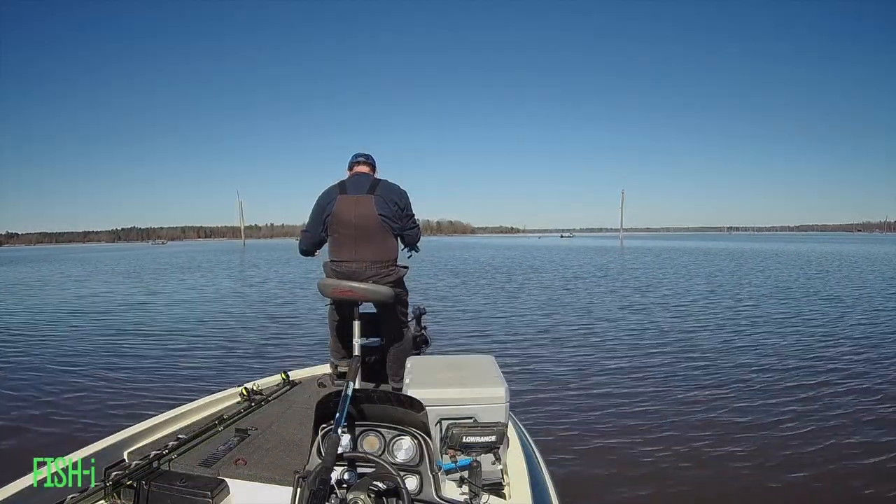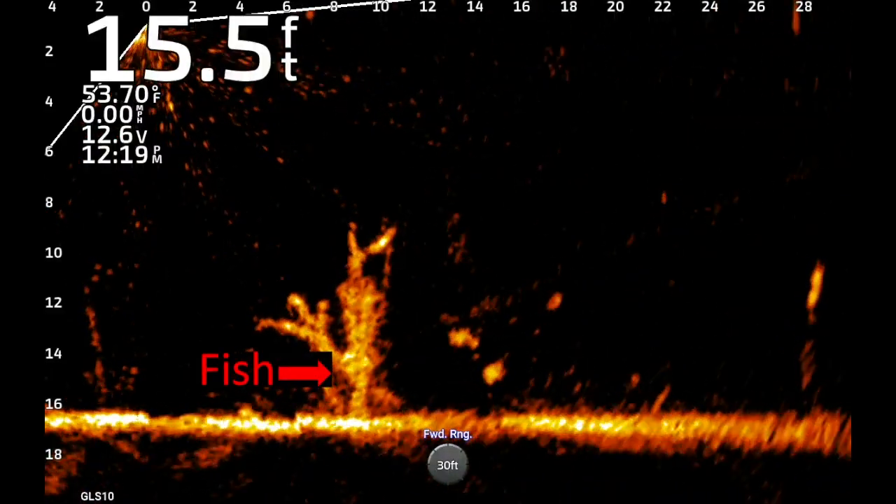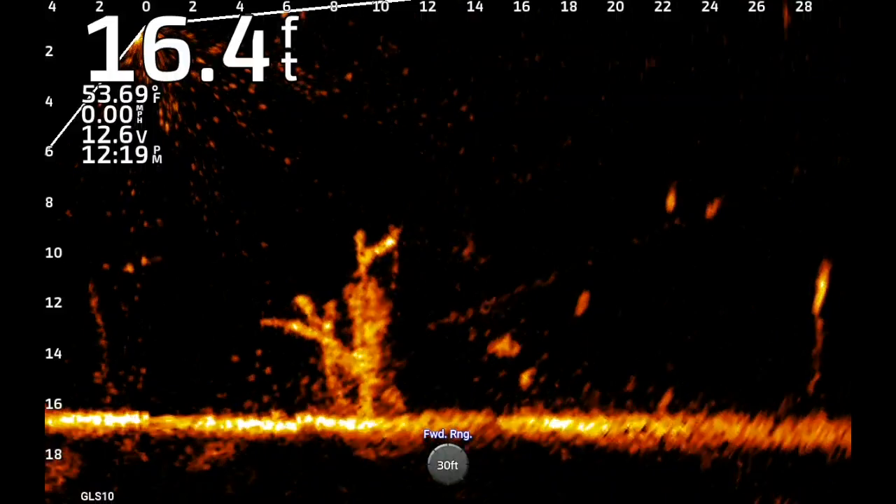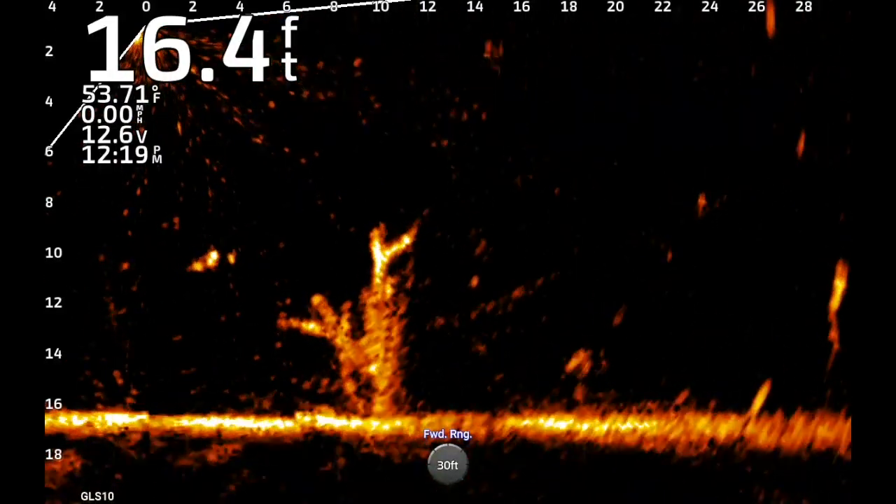Several times today, I would pull up to a top, and fish would just start to leave. In this particular case, it was no different, but I did see some fish that stayed tight in the middle of this bush, so I dropped on them and caught one of them.